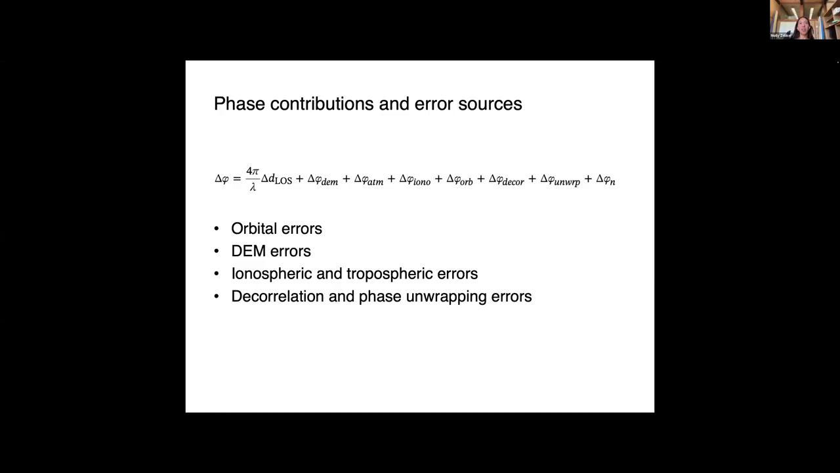The term that we typically want is this delta D, the deformation that has occurred between our two images in the radar's line of sight, and it is scaled by the two-way travel time of the radar's wavelength lambda. And then we have additional components that are related to digital elevation model errors. So remember that we have accuracy of our DEMs on the scale of 5 to 10 meters. So that could contribute to some phase in our interferogram.